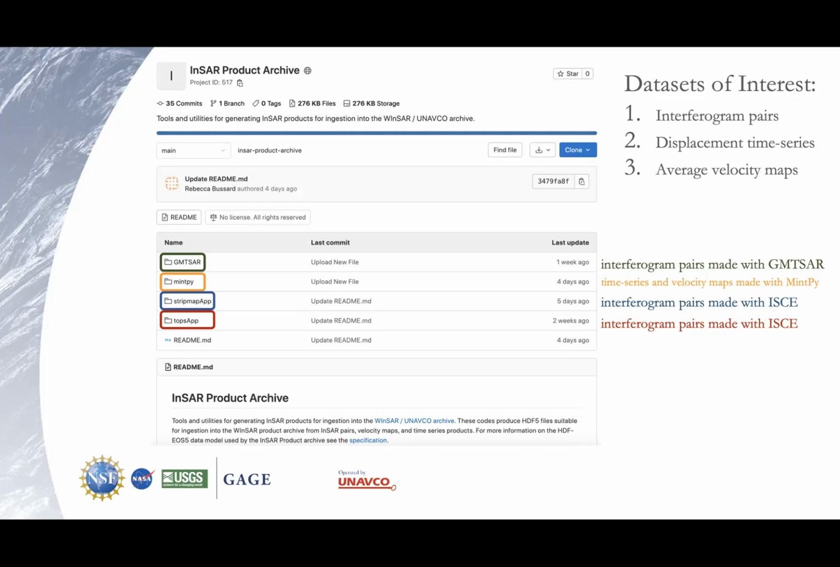So those are now working, and you can upload interferogram pairs, which is when you take 2 days of SAR data and combine them to get ground information just between those 2 dates. And then even more exciting was that I was able to figure out how to get both displacement time series products and velocity products from MintPy, which is one software suite that people within the InSAR community use to produce those. And I was able to get those into uploadable products to the archive, which is very exciting.